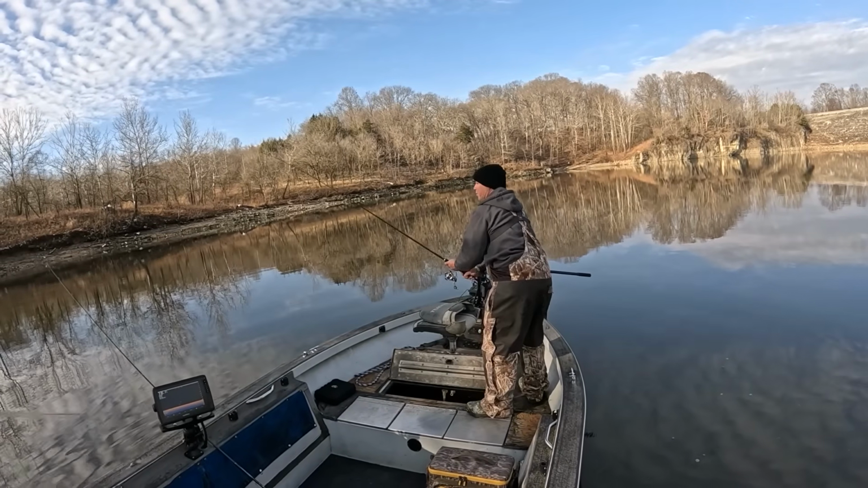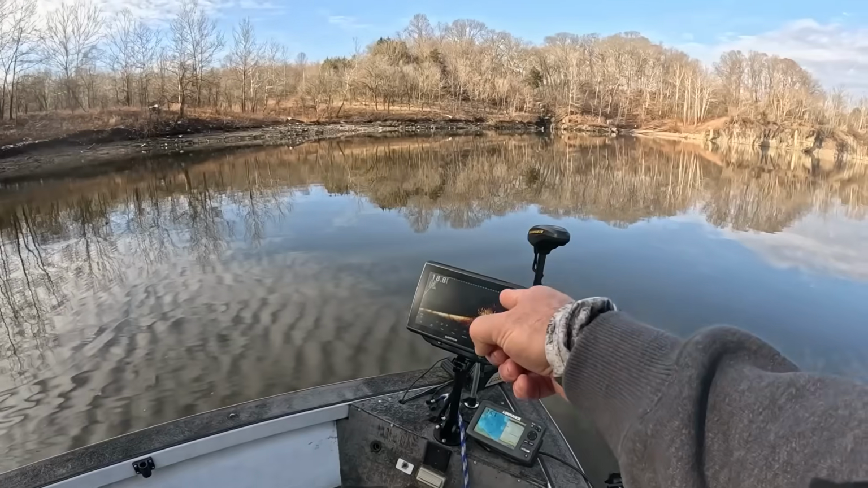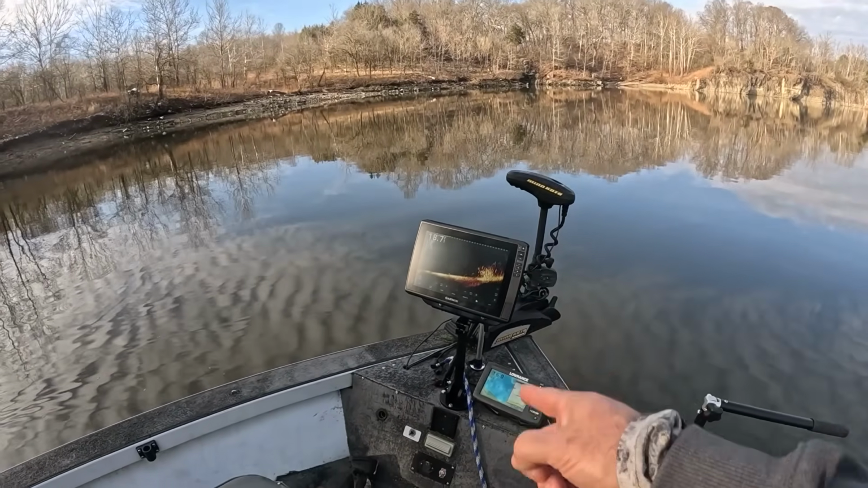And there's still a big school of them there on the Livescope. Look at that. Look at all them crappies down there. There's a bunch of them down there.